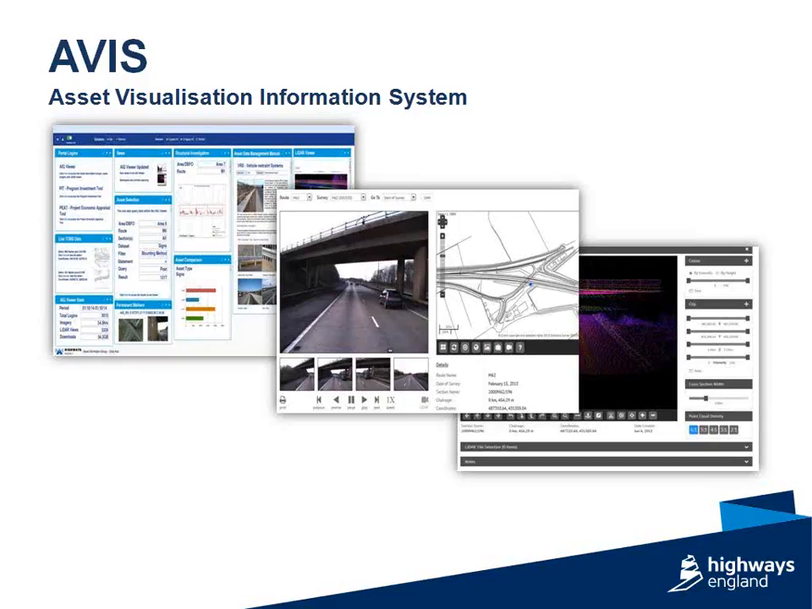So this slide is Highways England's asset visualization system. So again, coming back probably over 12 months or so, Highways England wanted to explore new ways of accessing data.